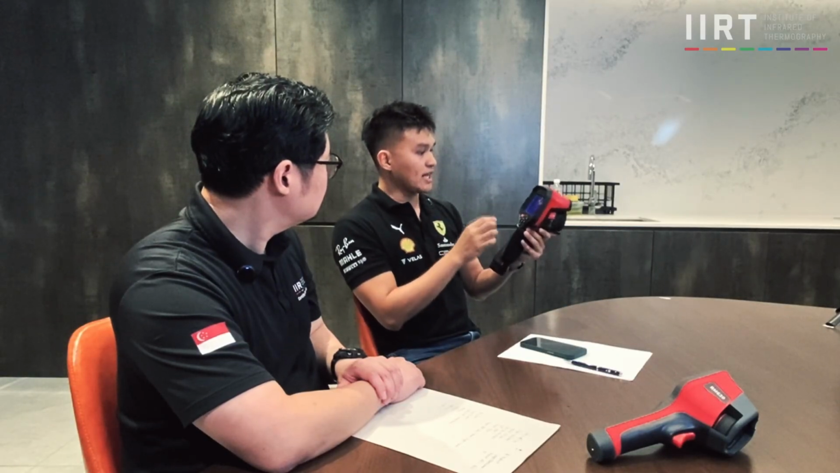So we can capture an image and add voice annotations to be included in the saved file. When we do the analysis, we can play our own voice and see which locations and which panels we were measuring, so that there are no duplicates and so on. Yeah. So while you are inspecting, it's kind of like a note taker without having to write anything.